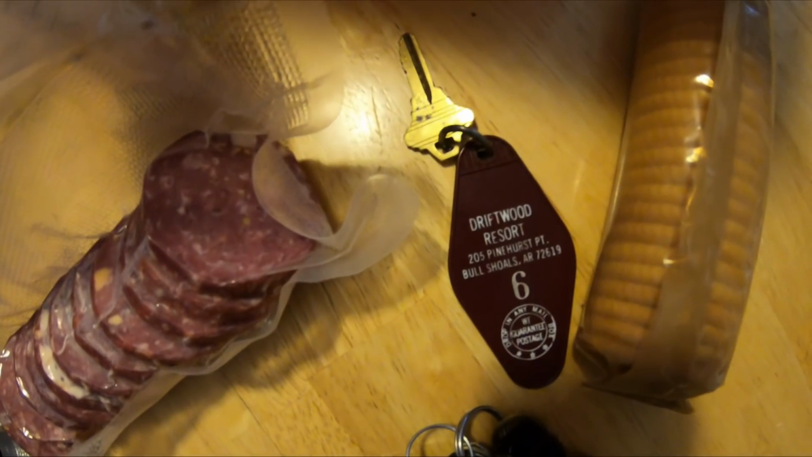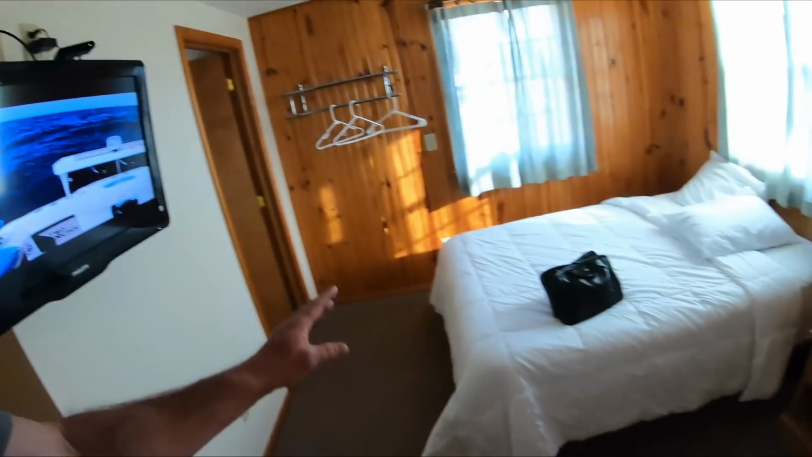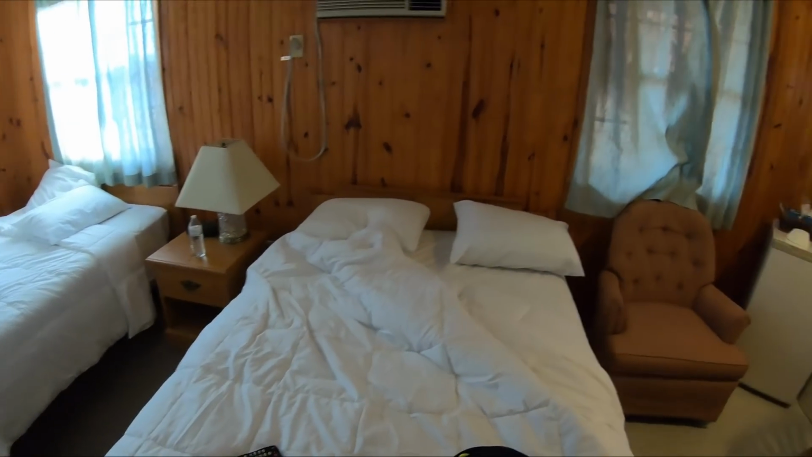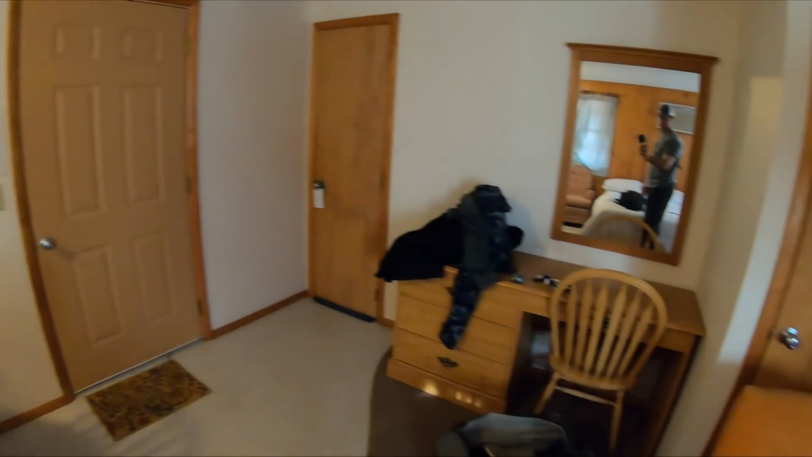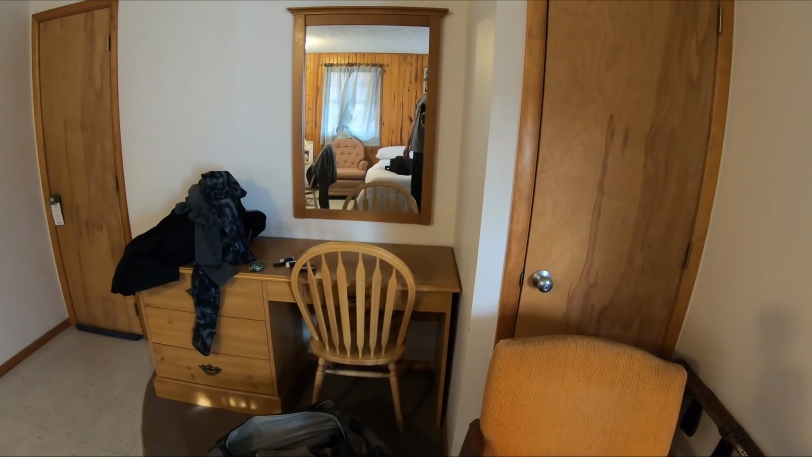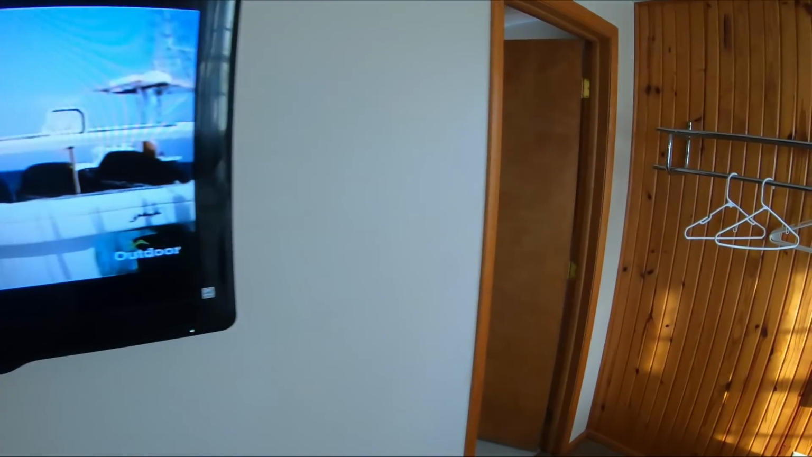Ocean fish are smart. Hey, I'm staying here at Driftwood Lodge. It's pretty nice, man. It was like $72, it's off season. Two beds here, a little refrigerator over in the corner, a table, a little place to sit, play cards, or read, whatever you want to do. TV on the wall, and here's the bathroom. So, Bull Shoals, Arkansas. Driftwood Lodge.